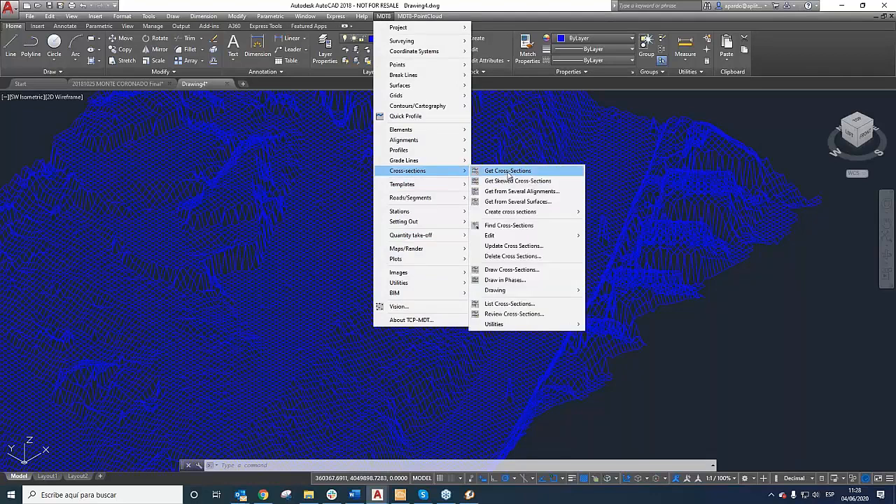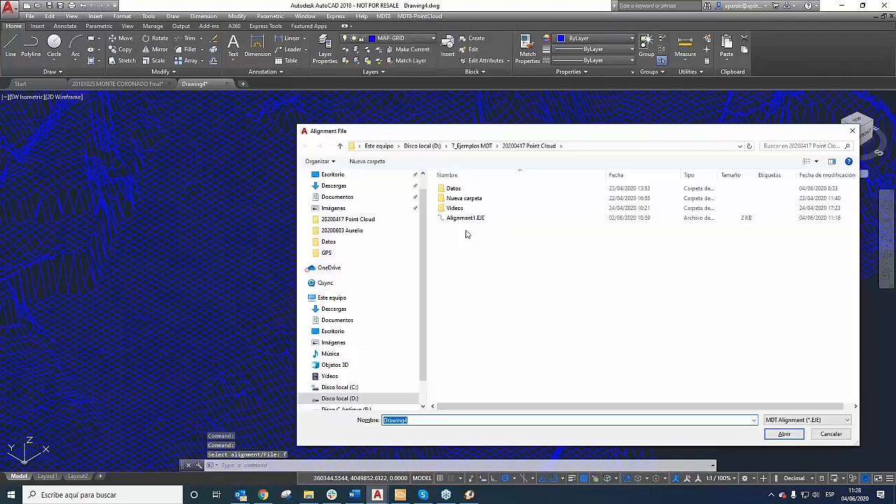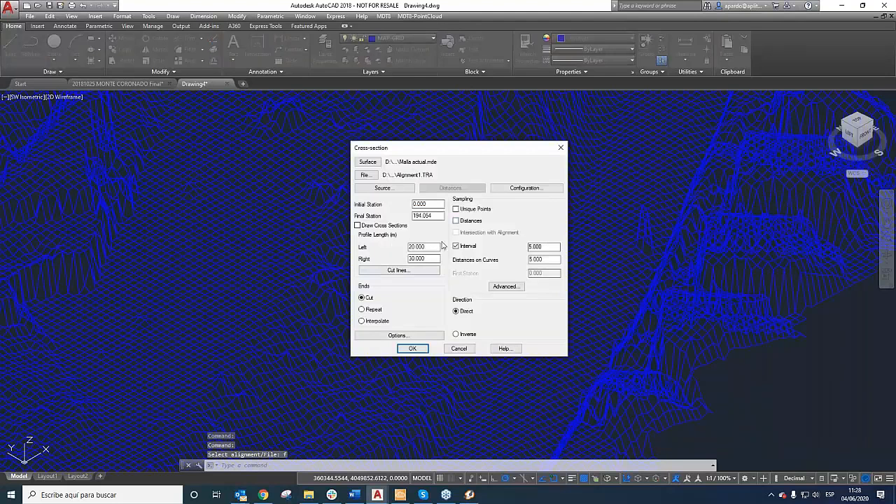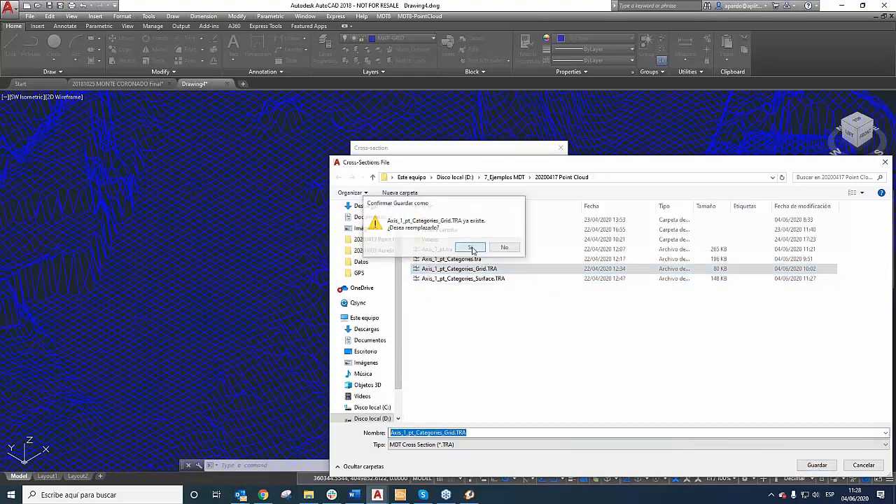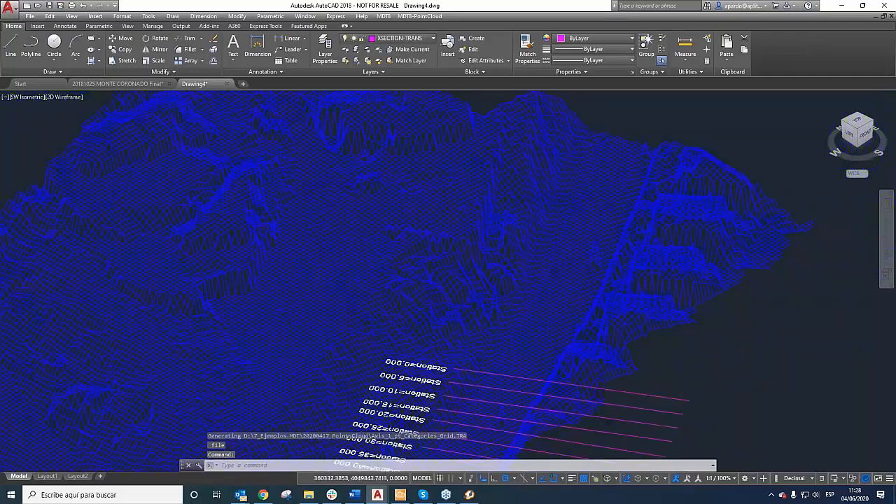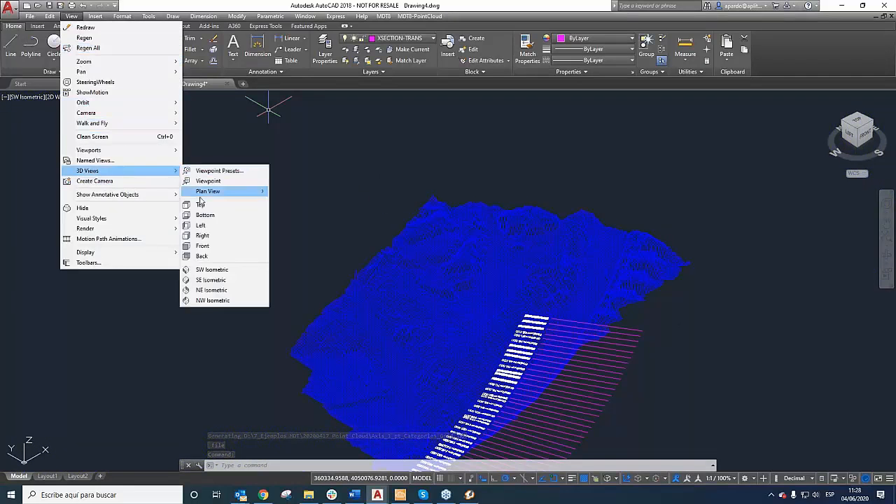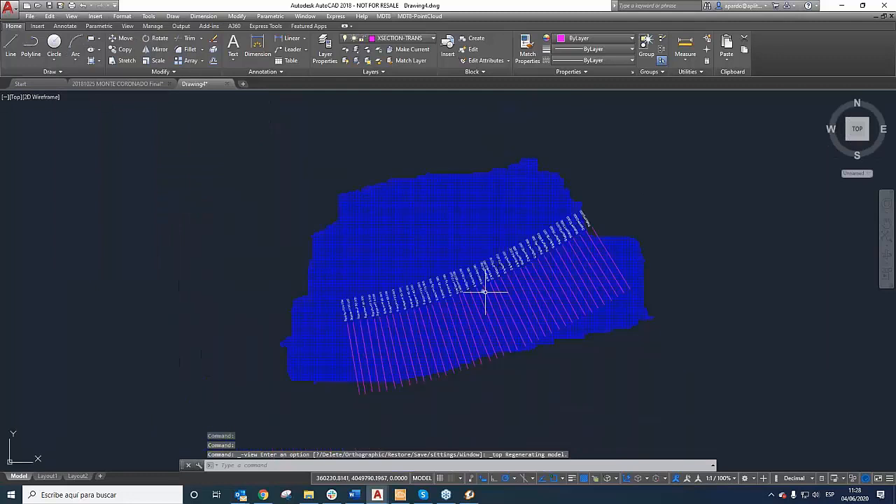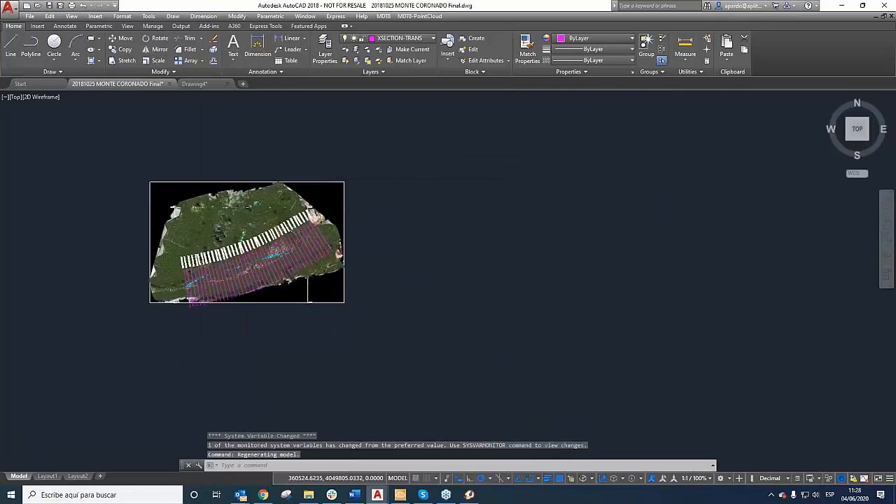Cross section, get cross section from the drawing. I'm going to choose the horizontal alignment, with the same parameters. I'm going to say where we are going to save it, yes, the same parameters. And there, the same thing.